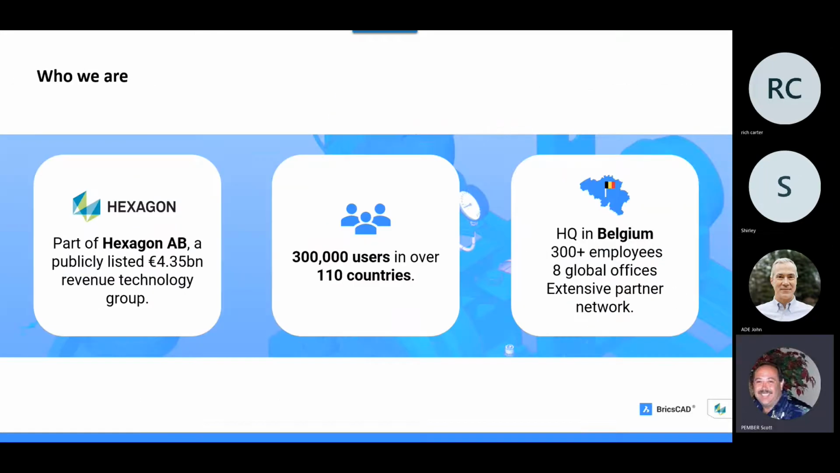Bricscad is owned by Hexagon. Hexagon is about a $4.35 billion organization. We have about 300,000 users over 110 countries, and we are headquartered in Belgium, Benelux area, and we've been there since about 2000, 2001, somewhere around there. And we have offices throughout the world.